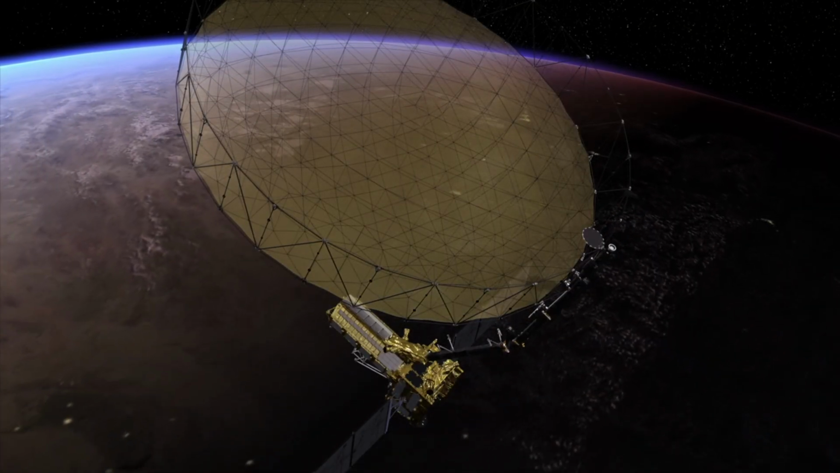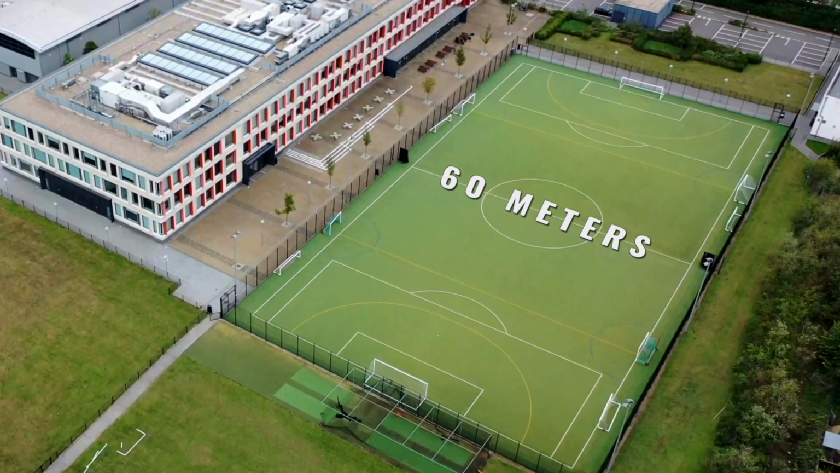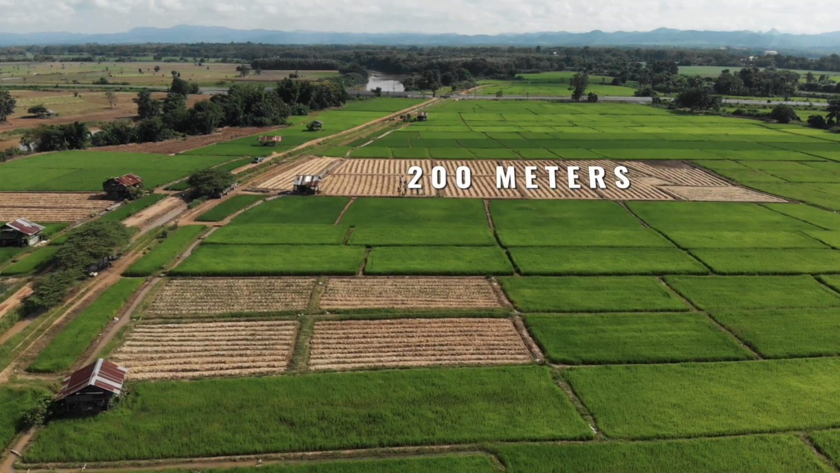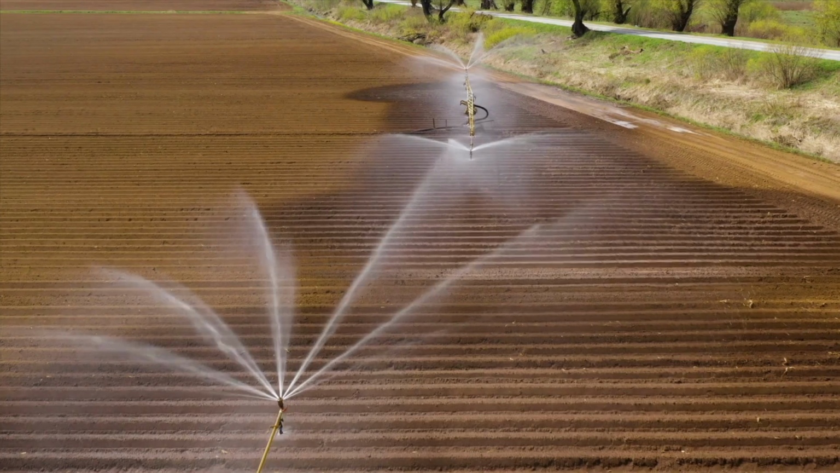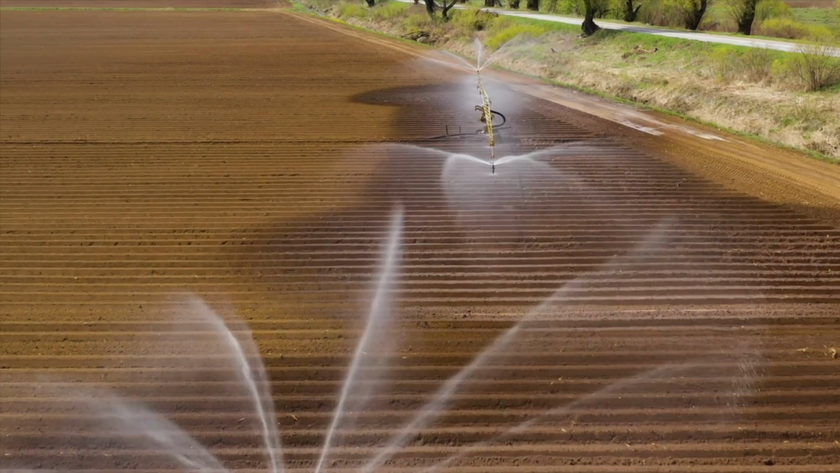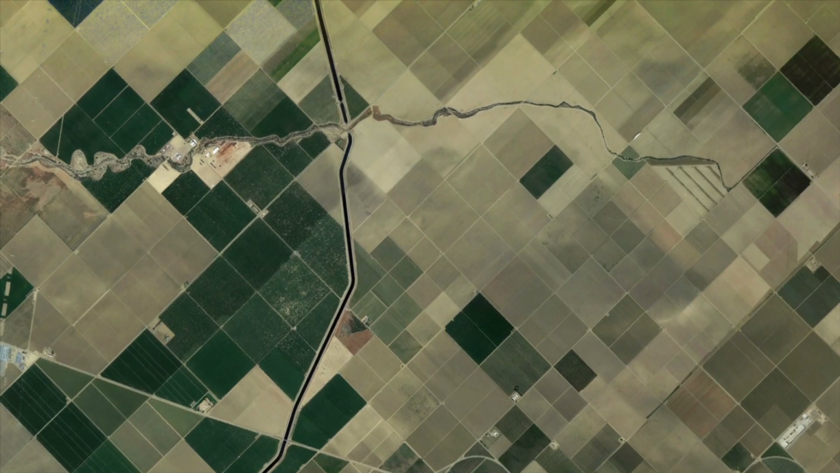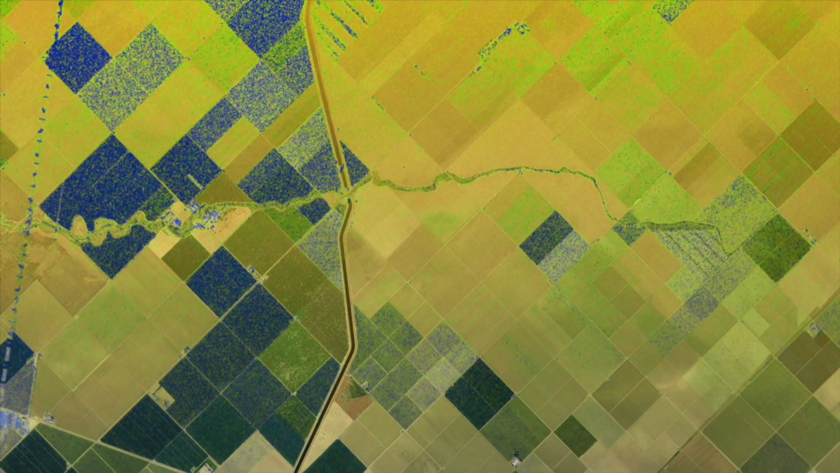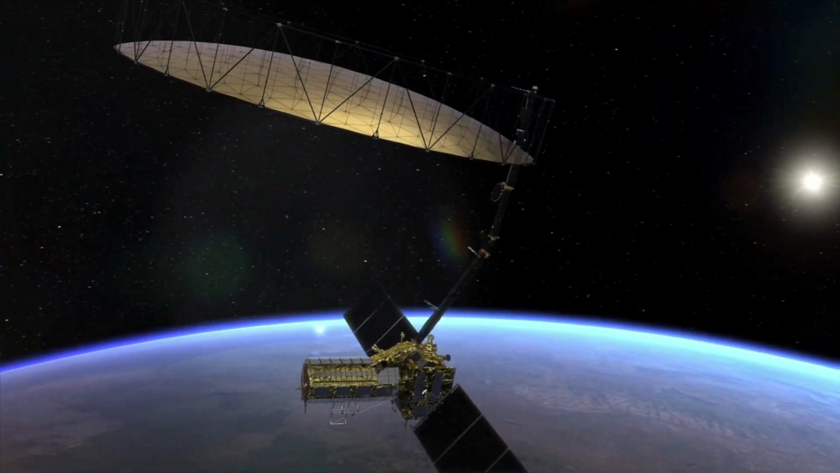NISAR is going to look at objects that are about 60 meters in size, which is a typical soccer field, to about 200 meters. We'll be able to see whether a particular patch of that size is wet or dry. The current land surface models can't really quantify irrigation, so NISAR is now going to help understand how much water is actually being used to grow a crop, which will help us save water, so that's kind of a big deal.